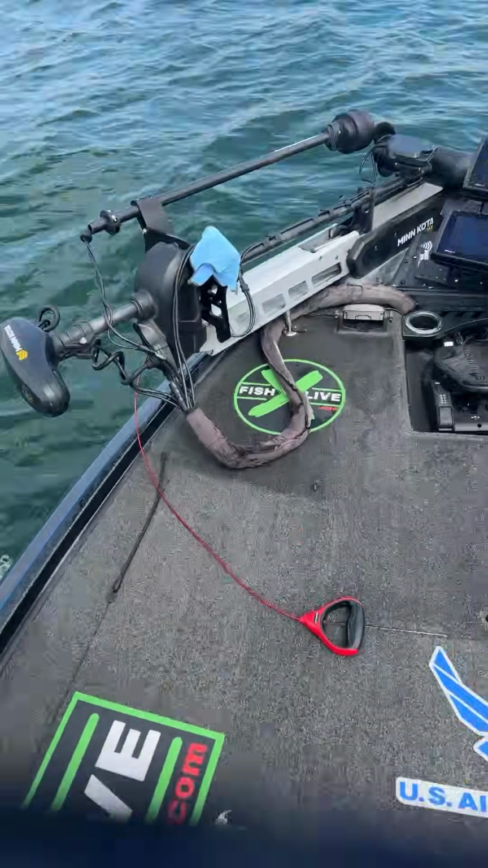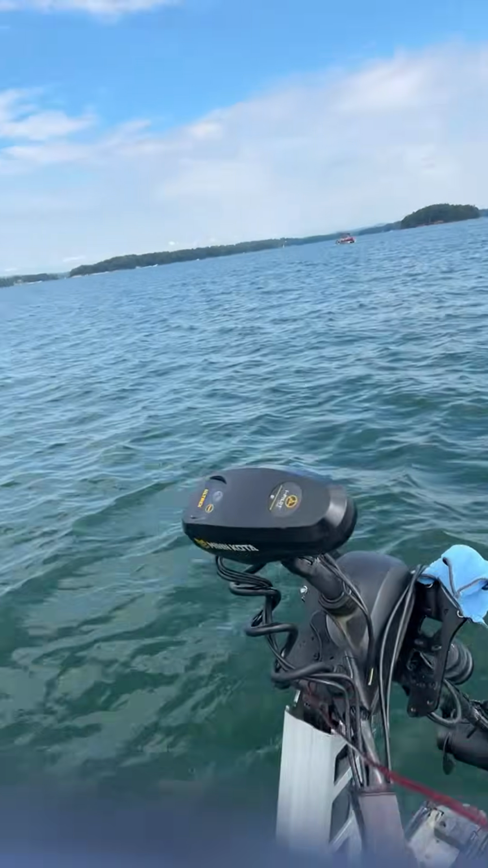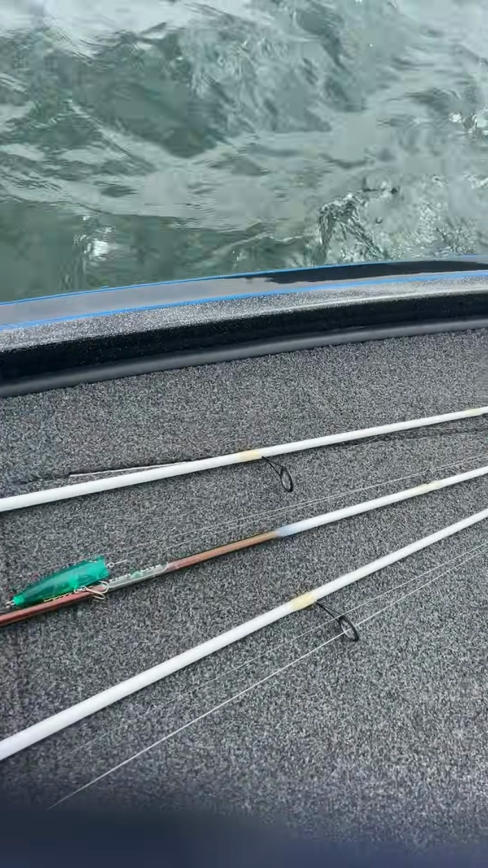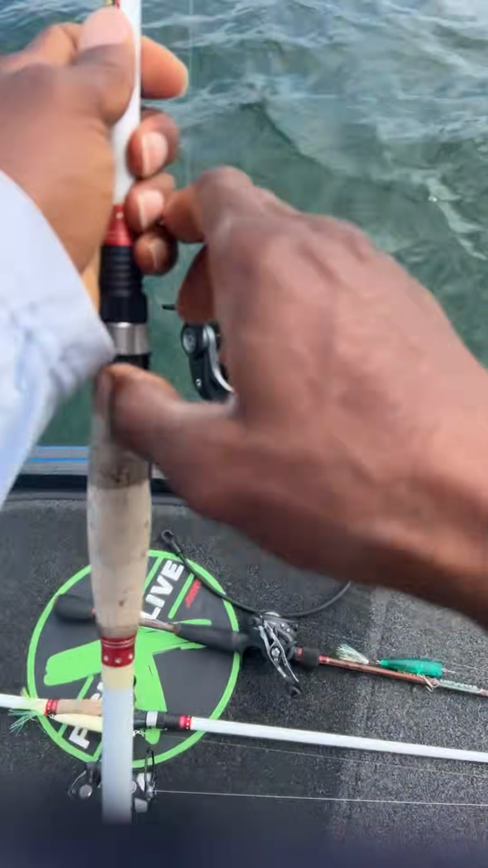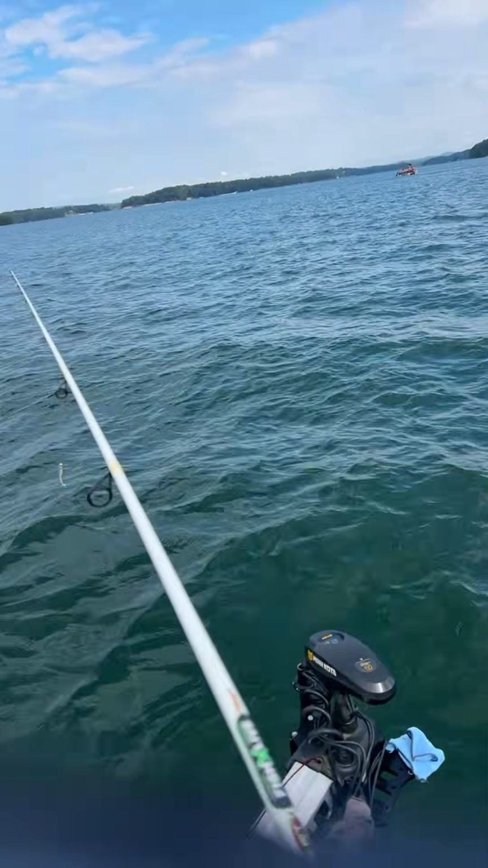All right, so I showed you guys what we're going to be using today. If you see, the deck is pretty clear today. I just have 3 rods up here. Everybody's out here catching these fish on these minnow baits. So that's what I want to see if I can make happen, guys. That's the plan.